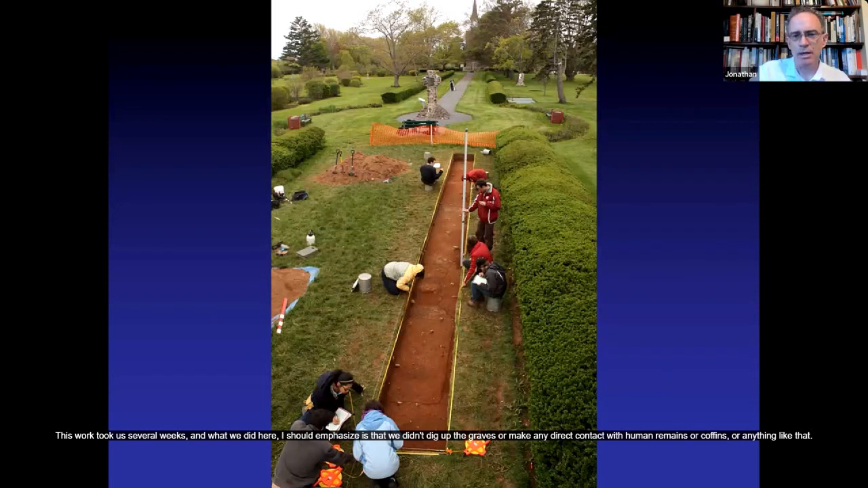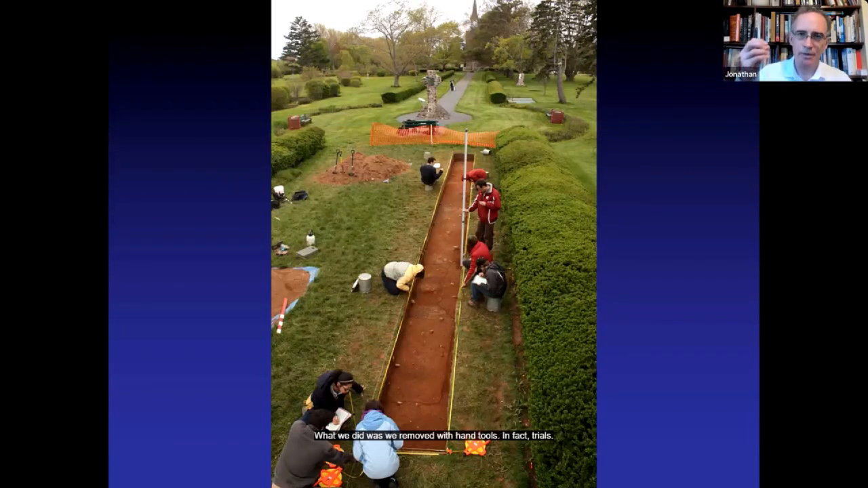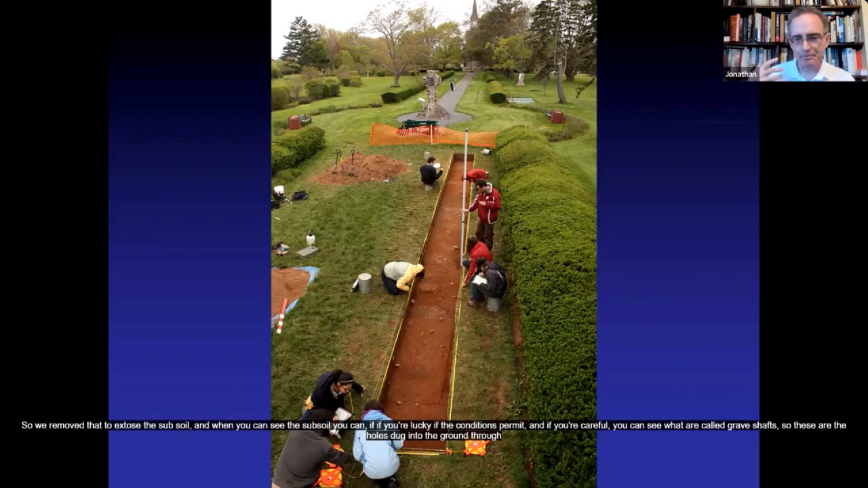And what we did here, I should emphasize, is that we didn't dig up the graves or make any direct contact with human remains or coffins or anything like that. What we did was we removed with hand tools, in fact, trowels, the upper 20 or 30 centimeters of the soil only. And this is the area that had been previously plowed and mixed. So we removed that to expose the subsoil.